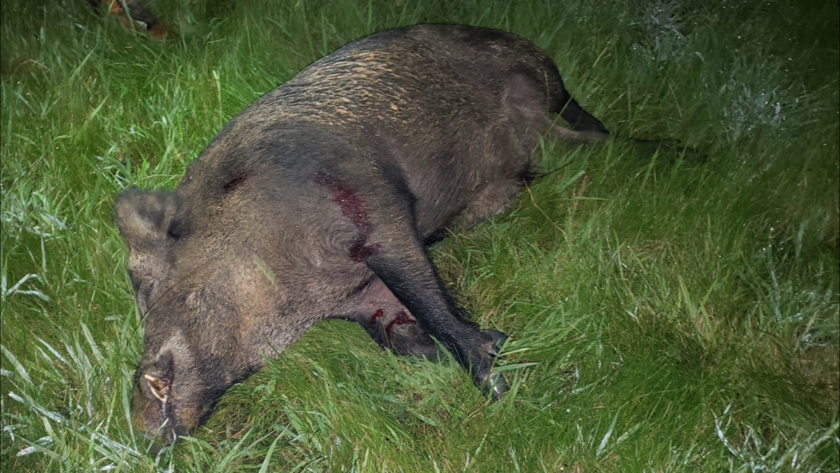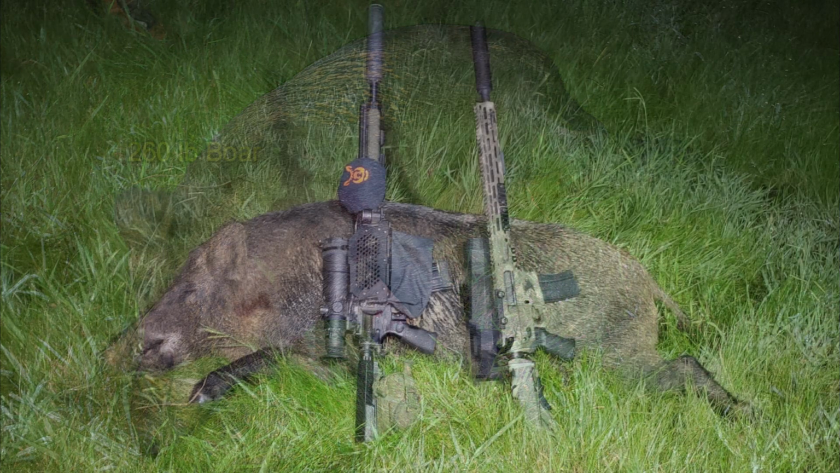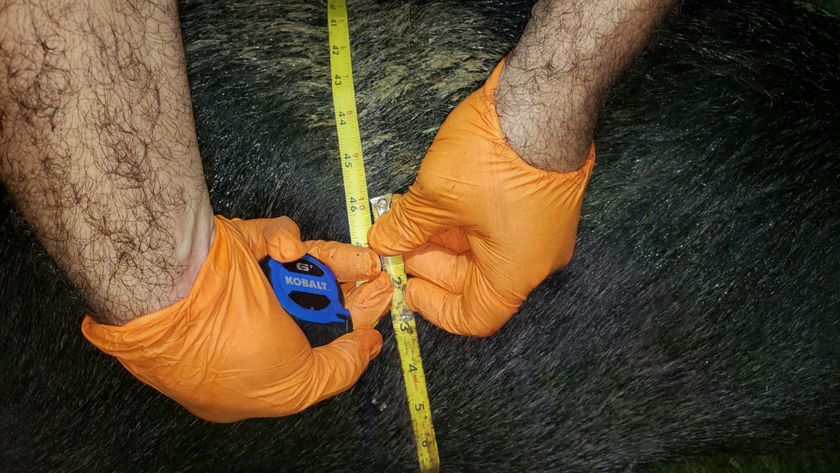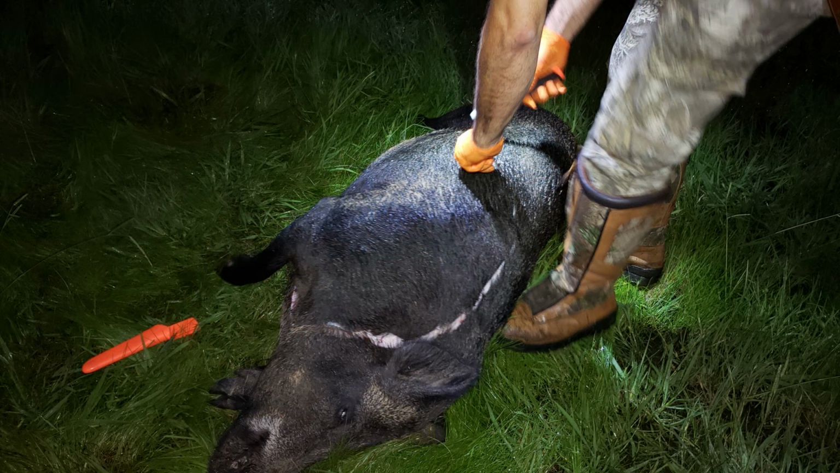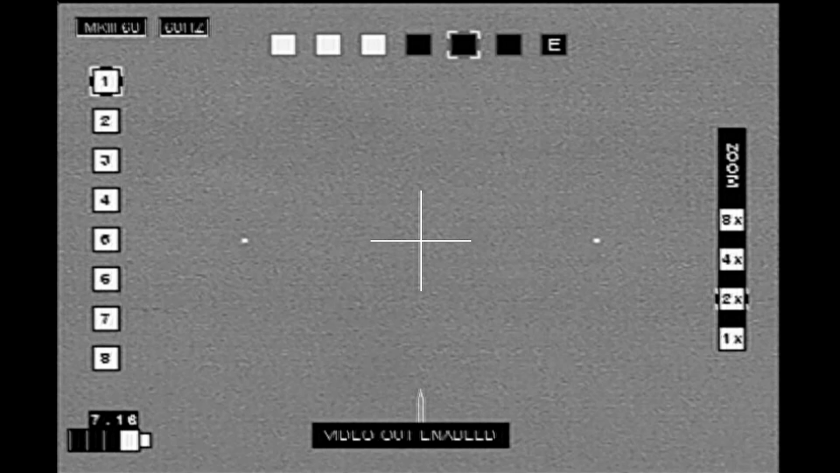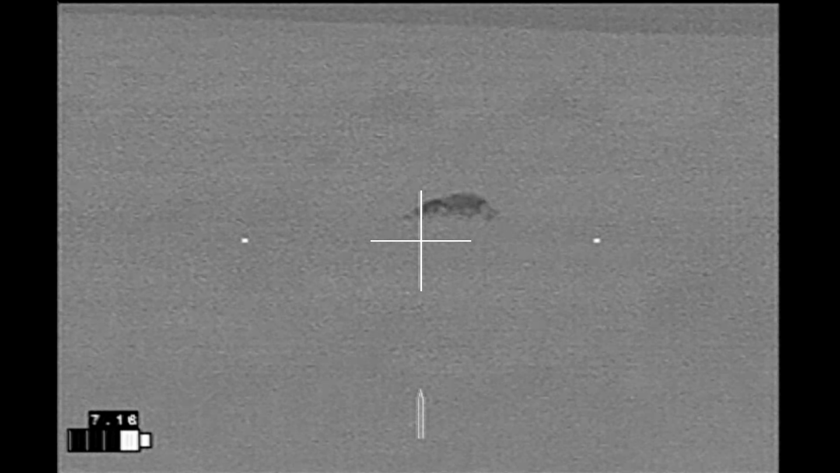He turned out to be an impressively large boar with a good set of cutters, coming in at 260 pounds, which we determined with the heart girth method. Being as large as he was, it appeared that Ben's bullet did not exit, so we dug around for it. The Controlled Chaos 110 grain bullet broke into several pieces, all the petals coming off, the core penetrating to just underneath the skin at about 16 inches, and the recovered petals found at various locations within the wound channel.